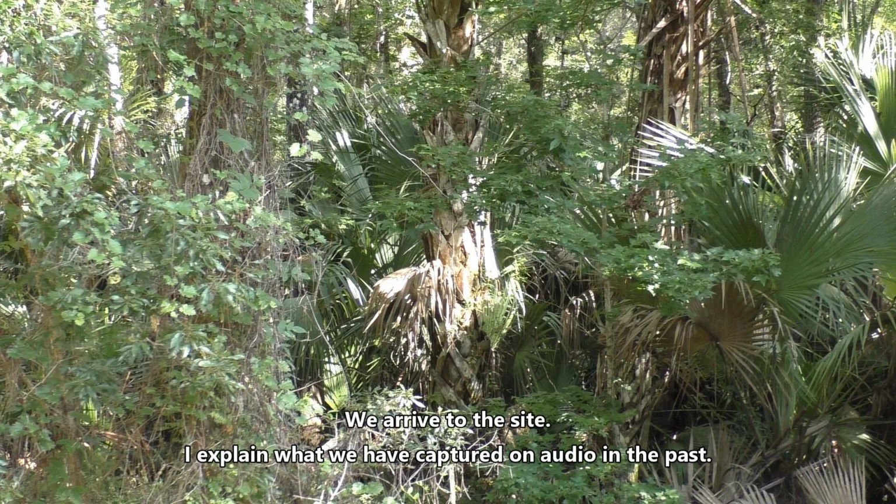This area, we've rigged it up with audio recorders and cameras before. Something came up and breathed on the audio recorder and tore up the place at like 3 in the morning. What I mean by tear up the place is it rummaged for like 20 minutes all around the recorder. The cameras didn't catch anything.